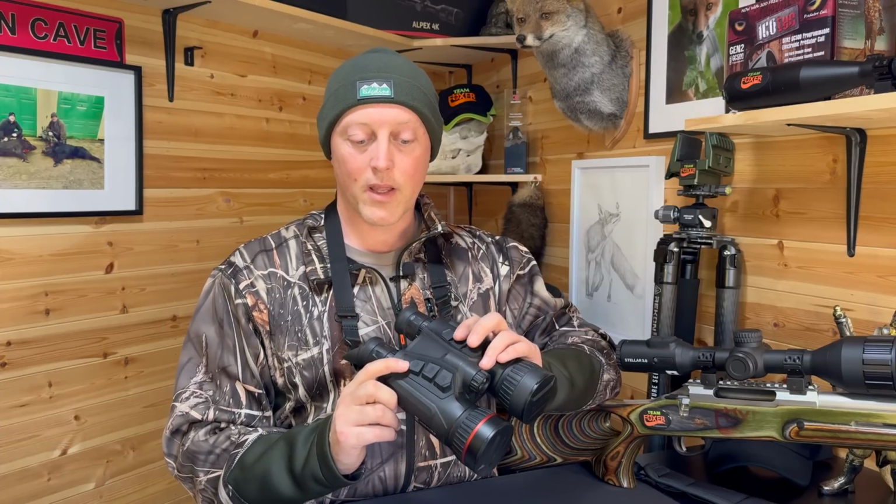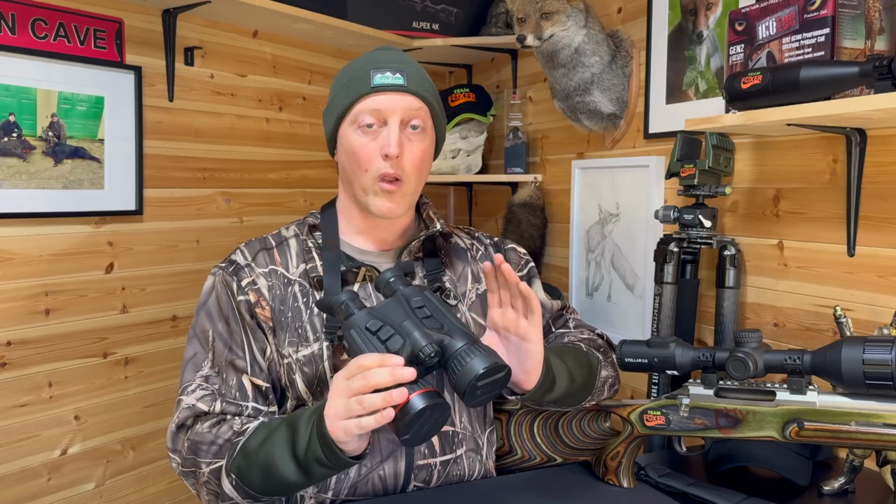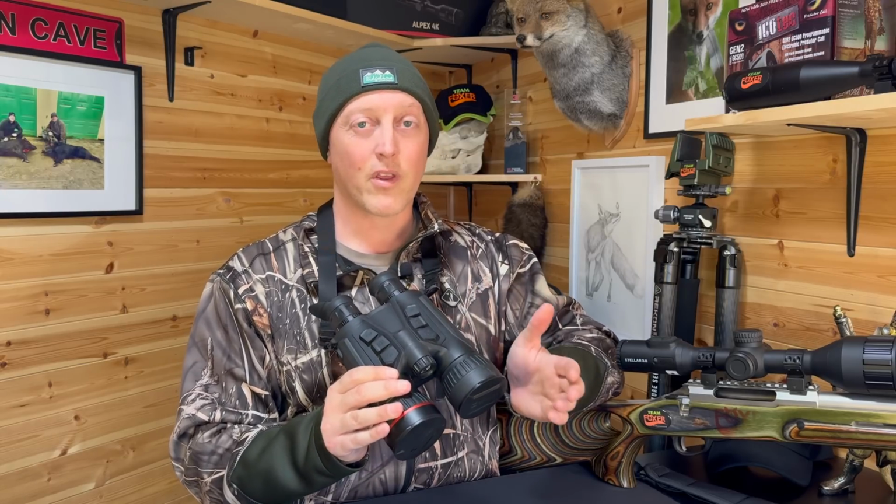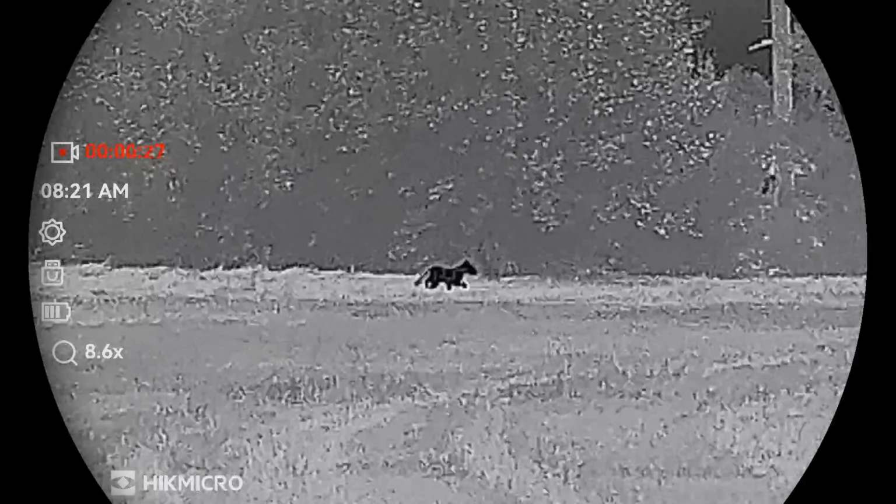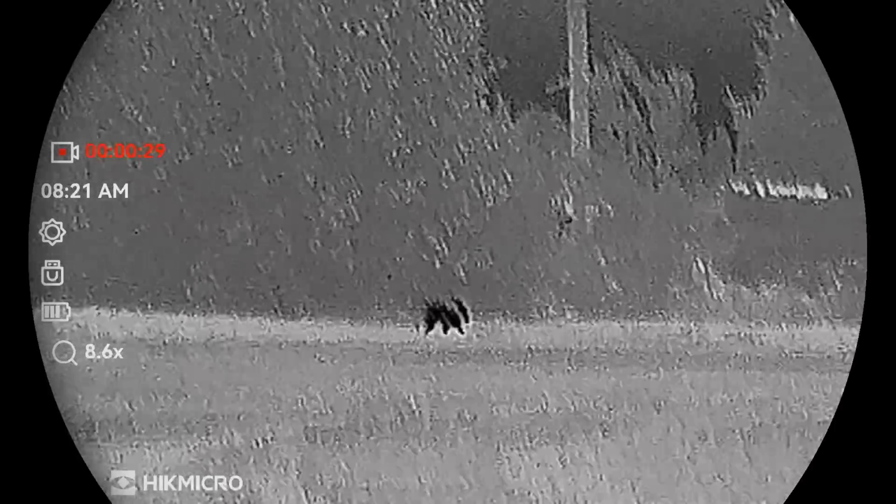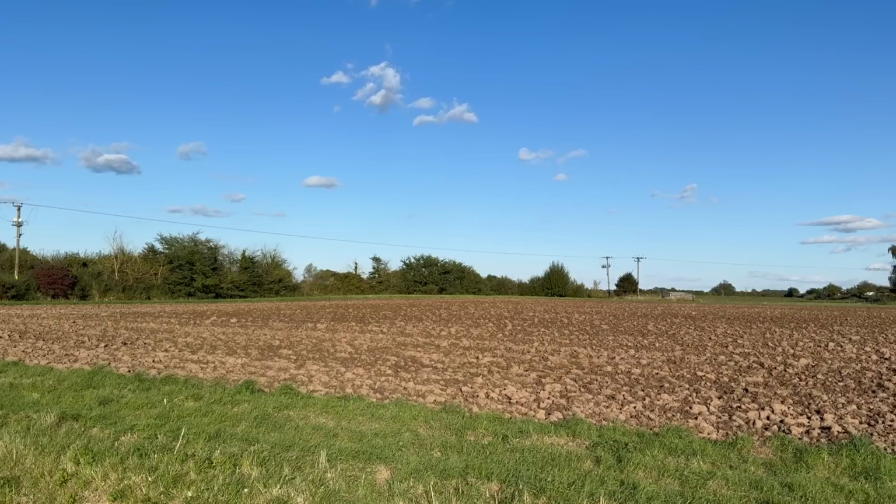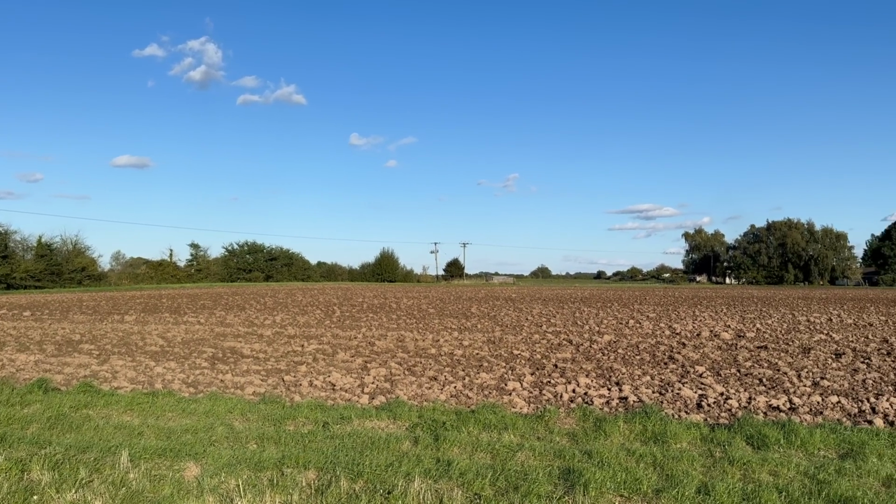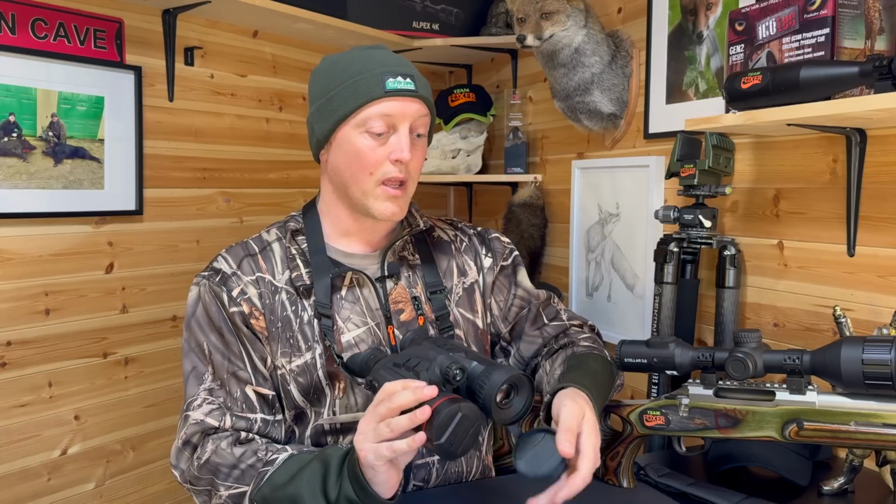And then lastly, the single button here is the zoom function button. So works really well on the optical channel. I very seldom use the zoom on a thermal channel, there's simply no need really, but I really think that's going to suit the kind of deer stalkers and nature observers a little more than maybe the fox shooters. As I mentioned, it's not perfect, because the one thing I would change is the lens caps.